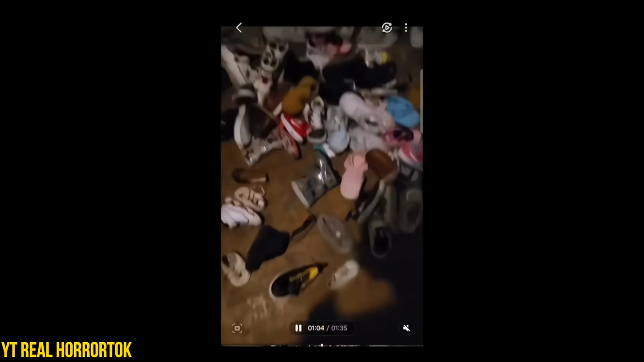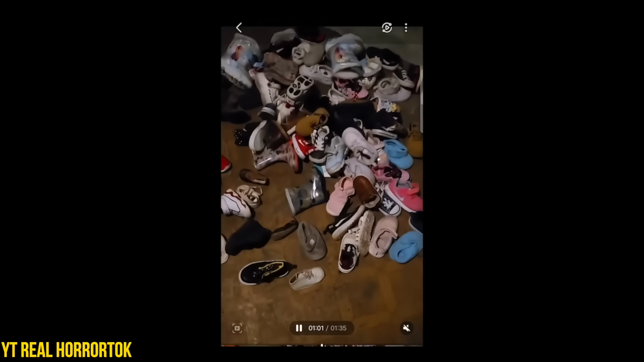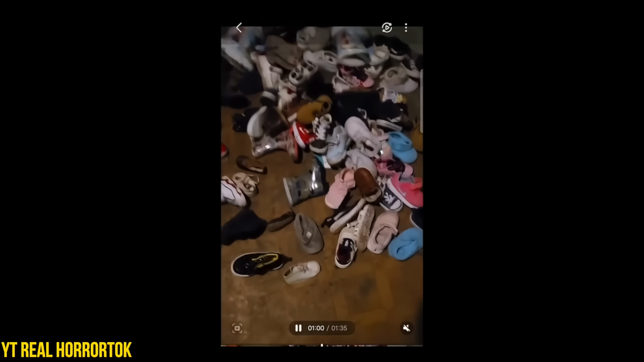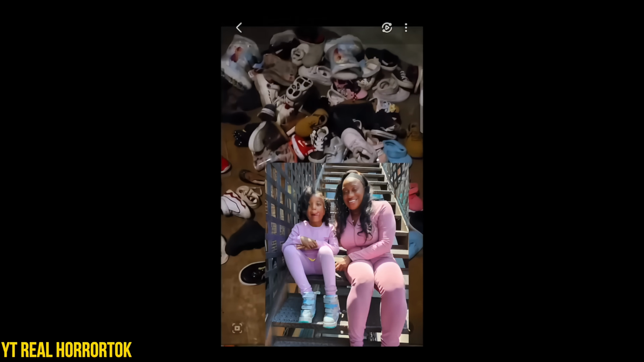And I noticed something in them pile of shoes. Those frozen Elsa boots, whatever you want to call it. Those boots are my daughter's. Like, I'm gonna show y'all a picture that me and my daughter took, like, I want to say like 2 months ago.